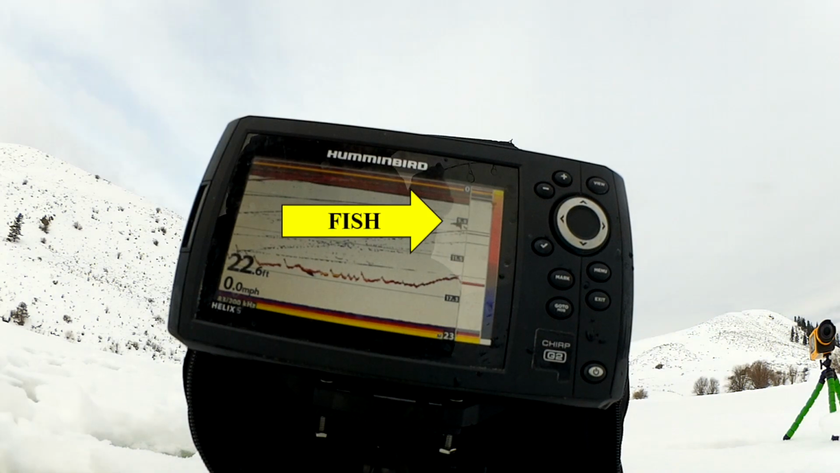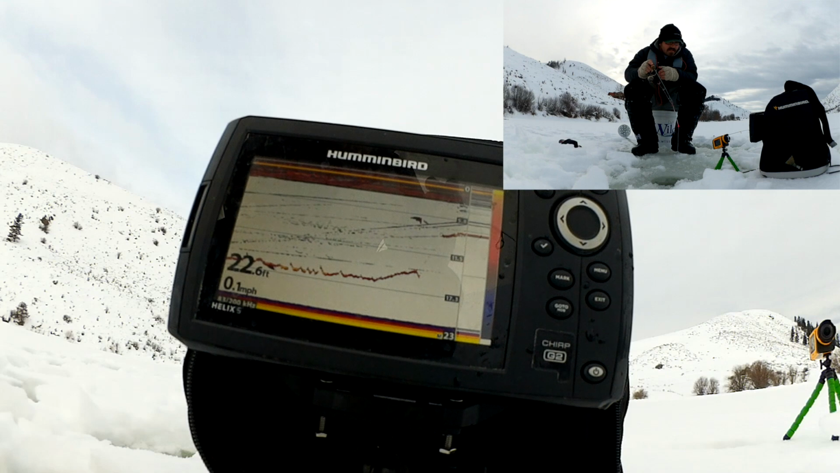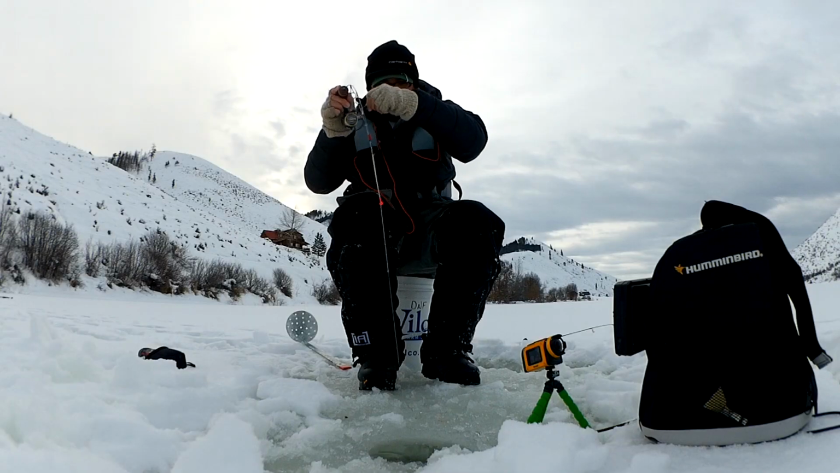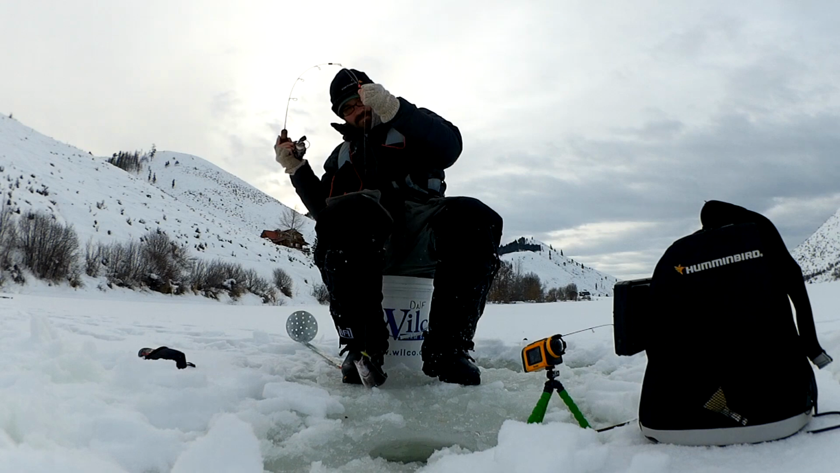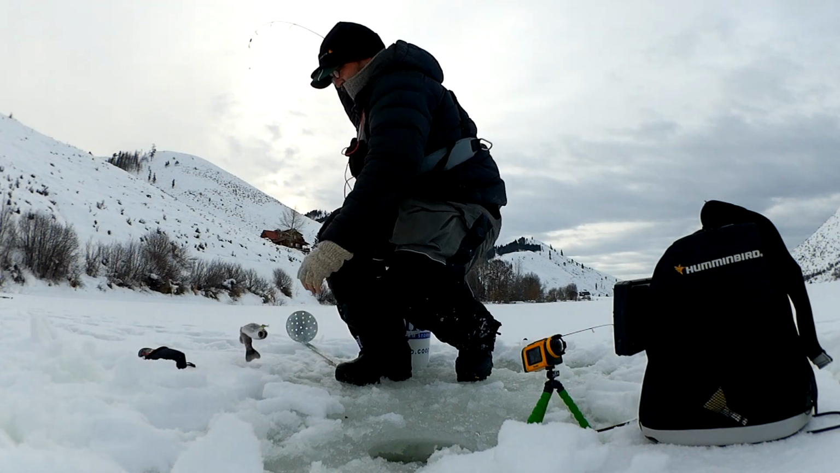There's a fish up here, up toward the top, at about 5 feet. If I can get his attention. Yep, here he comes, he's looking at it. There he goes, got him. Got him. That was easy. Wheeled right up to him and he took it.